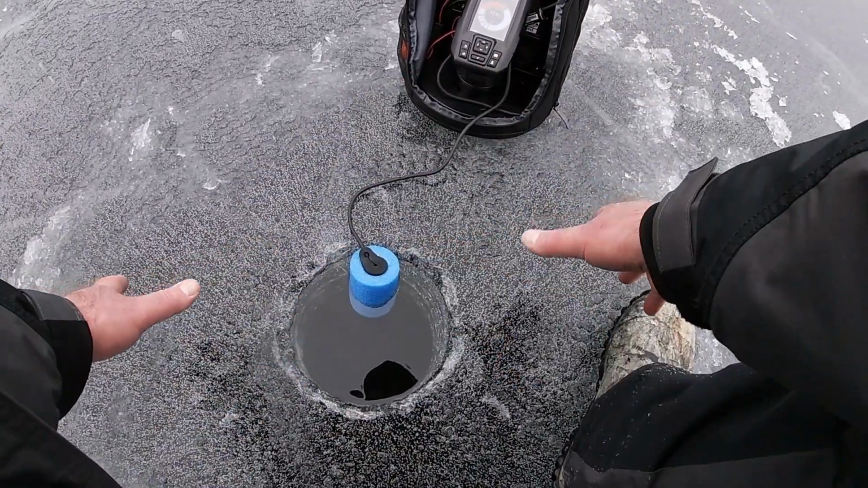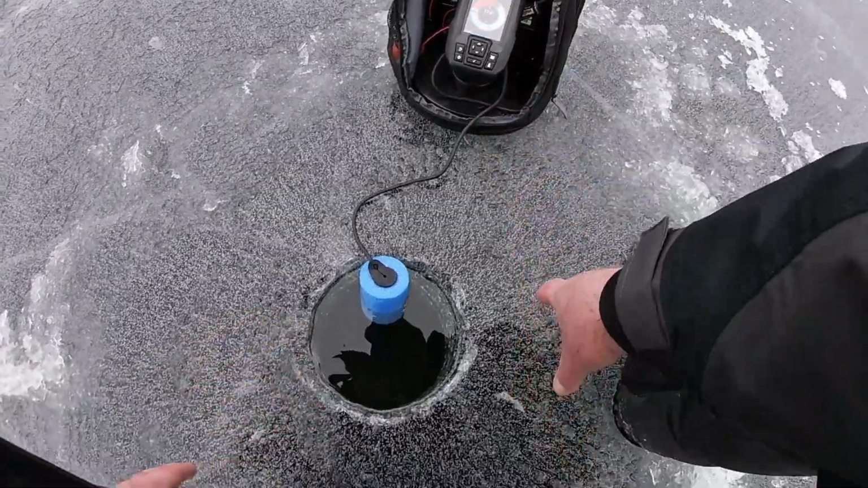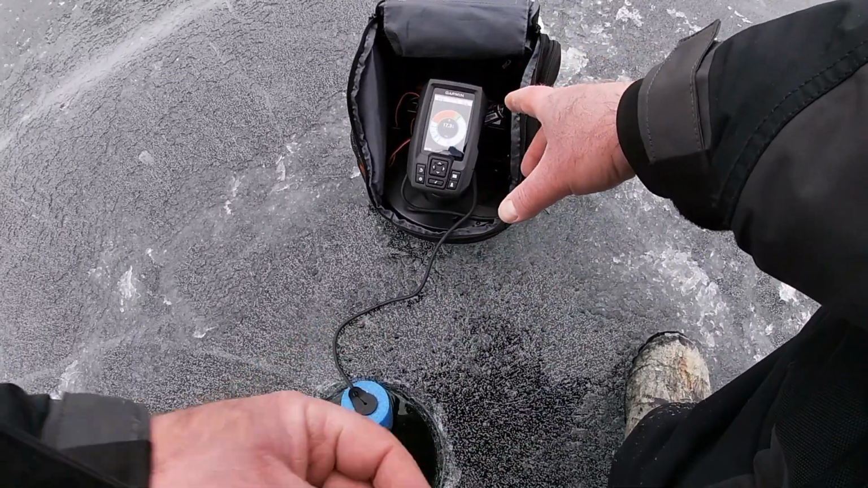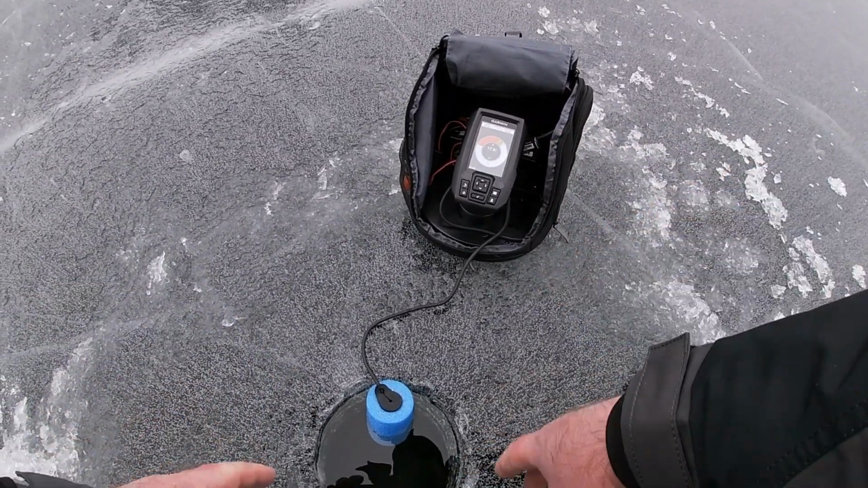It's a dual beam transducer. See, there's a lot of noise going on right now. It's picking up probably me rustling around on the surface of the ice. There's only 8 inches of ice, so this is super sensitive. These sonars are very sensitive. They can pick up noise on the surface and a bunch of activity down at the bottom.